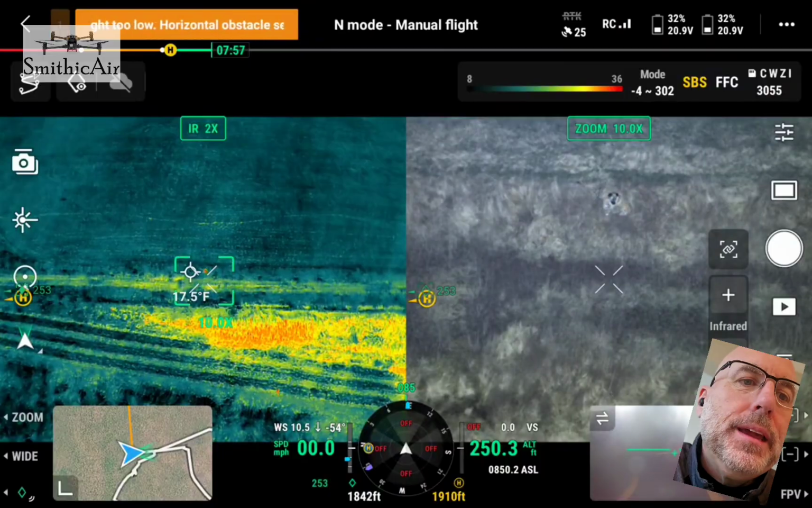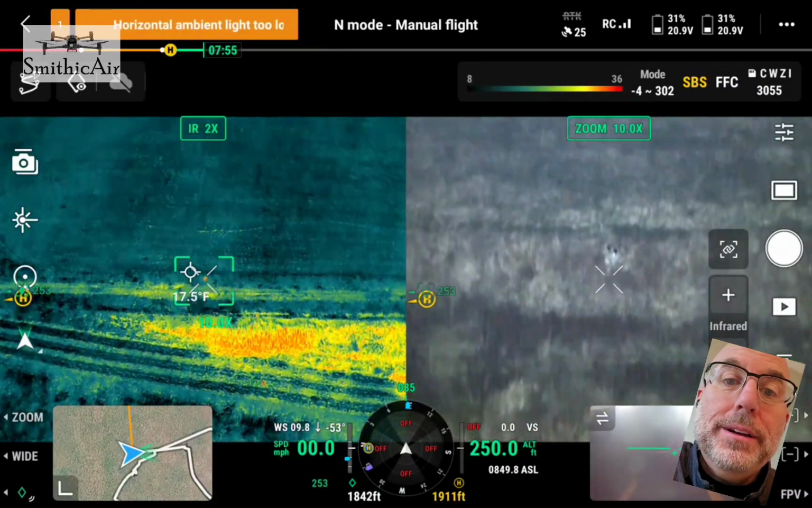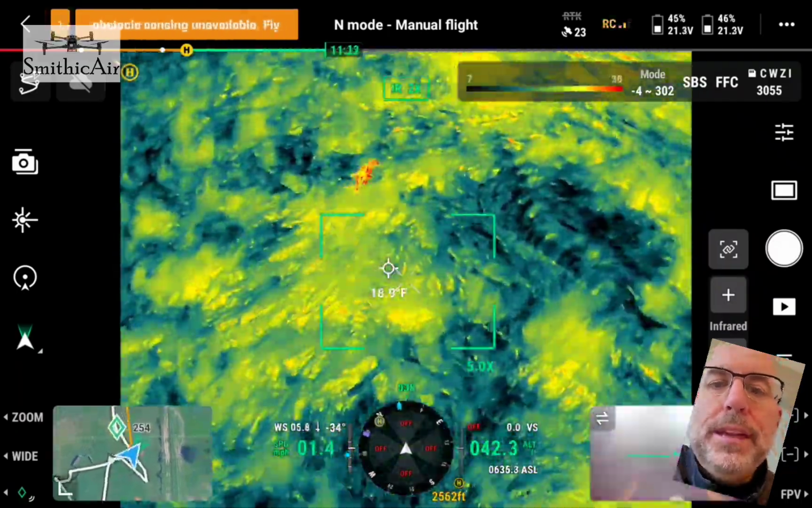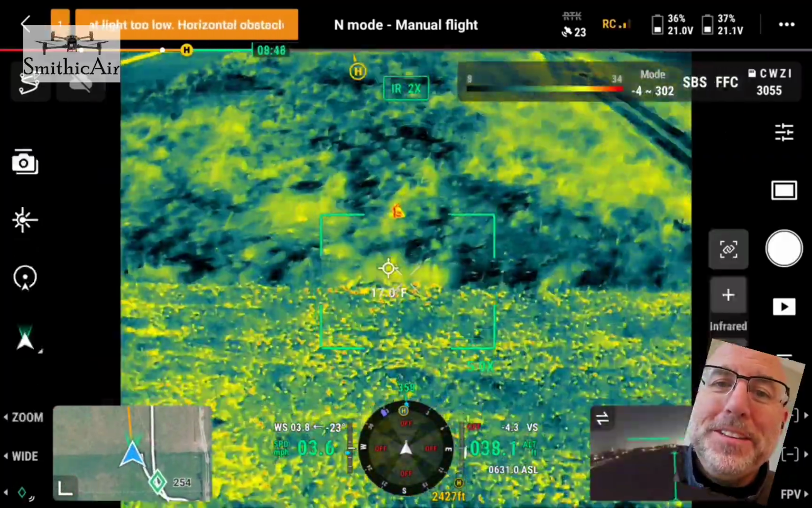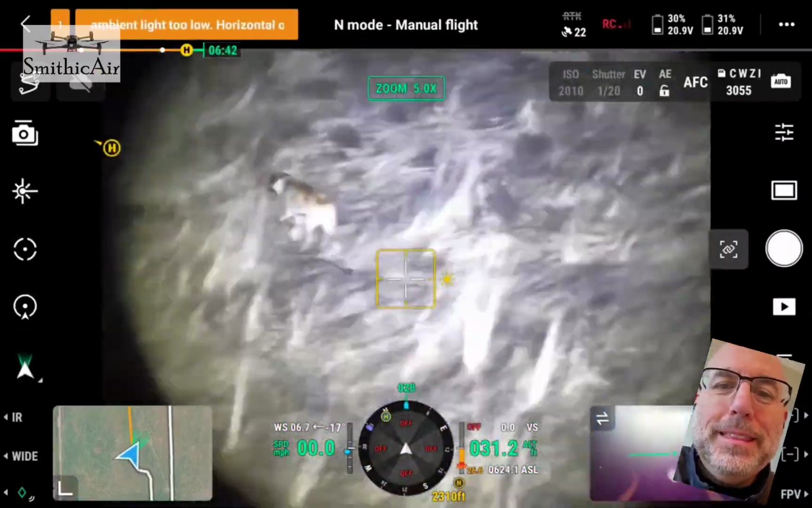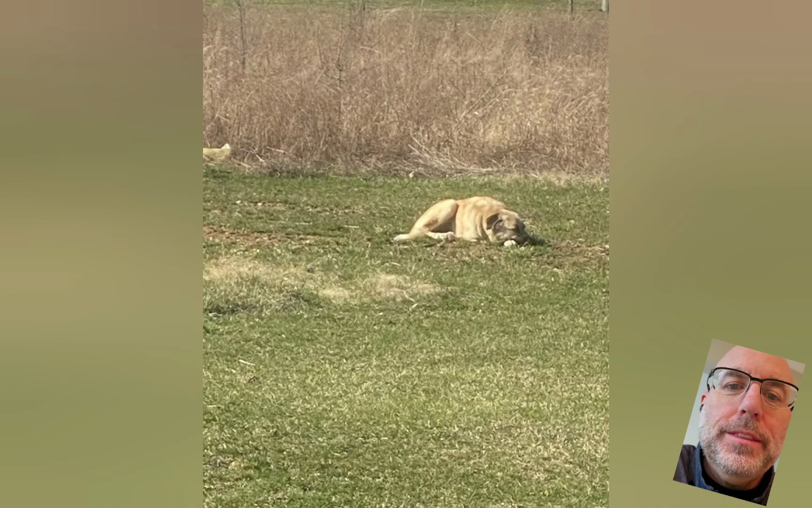And again, we were trying to keep O'Malley away from a busy road as well. And we ended up leaving that night with O'Malley about 200 feet from the trap. Unfortunately, O'Malley didn't go in. So the next days, SmithicAir went home. And then the next days, they started seeing him almost every day regularly in a neighborhood. So they have photos of him in the neighborhood, and then he'd go back to the field to sleep.